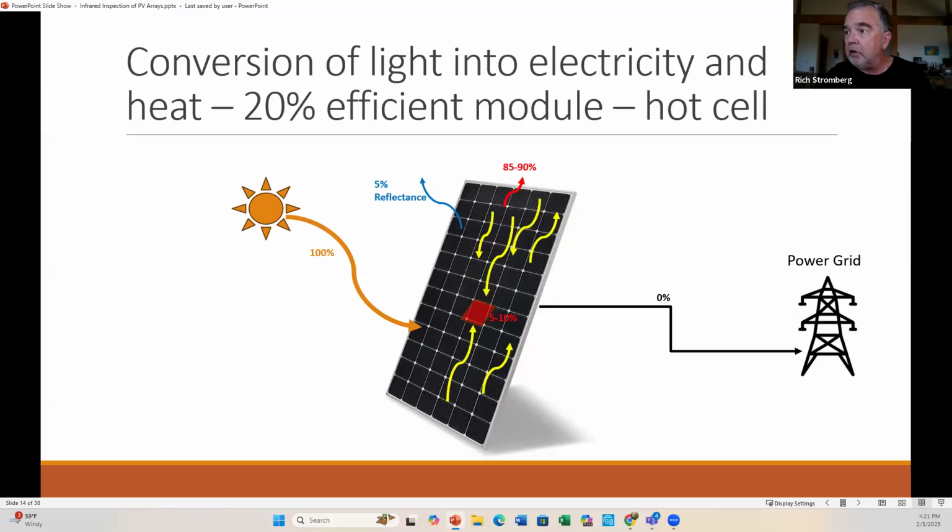But since all these layers are stuck together, instead of having a radiant heat from my body trying to go through the window glass and it's blocked, here there is a direct physical connection, and so you get conductive heat transfer from this hot cell into the glass.